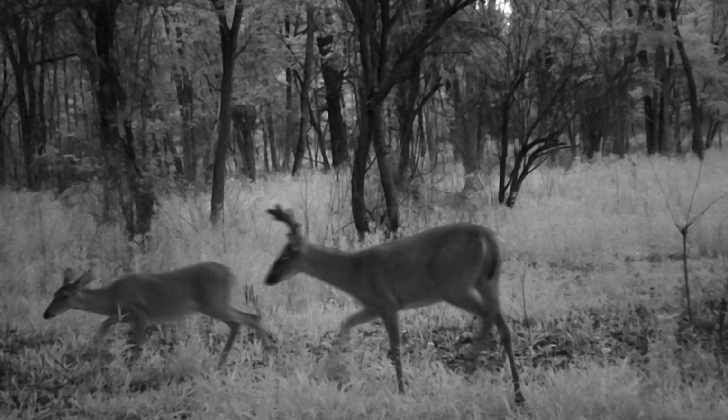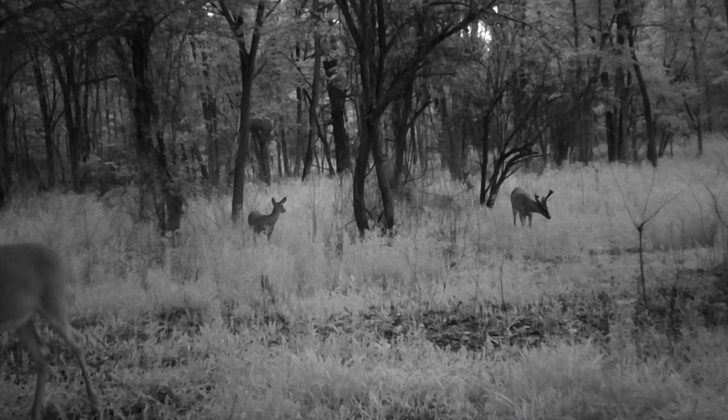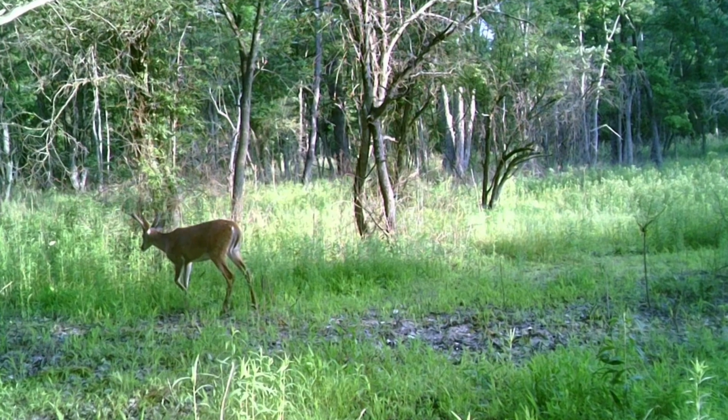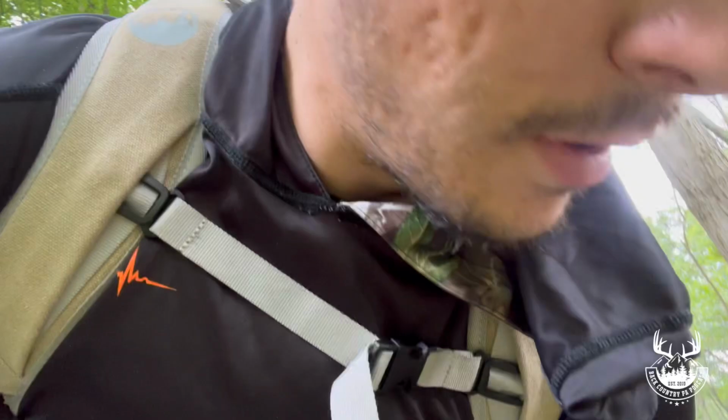So I'm going to, and it's really thick right here. So I'm going to walk up here, see if there's anything going. It looks like they're all going up towards that way. Midday, late at night, right before like gray light time. But I'm gonna walk up this way and see what's up there. I'm gonna move this camera though, because I know they're coming through here, but I want to see where they're going to.